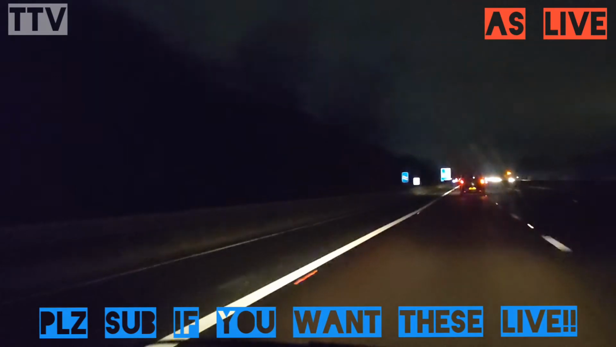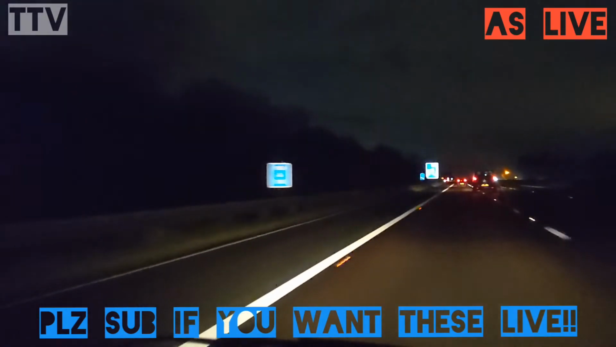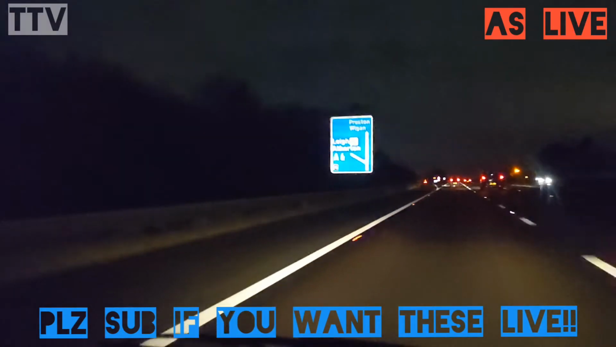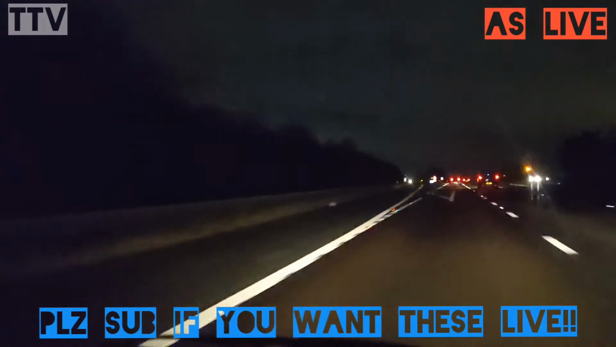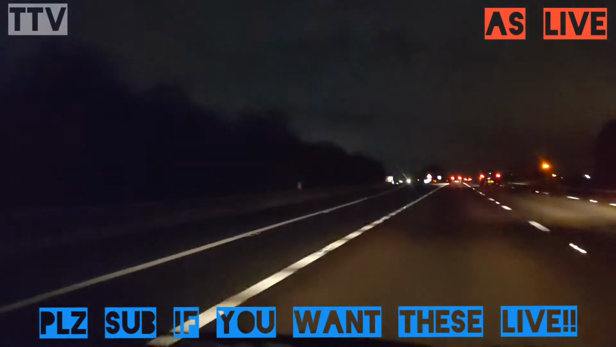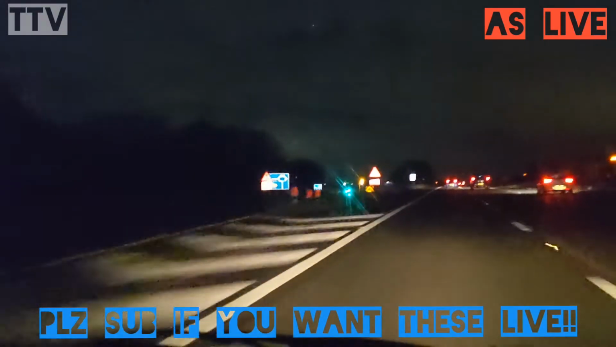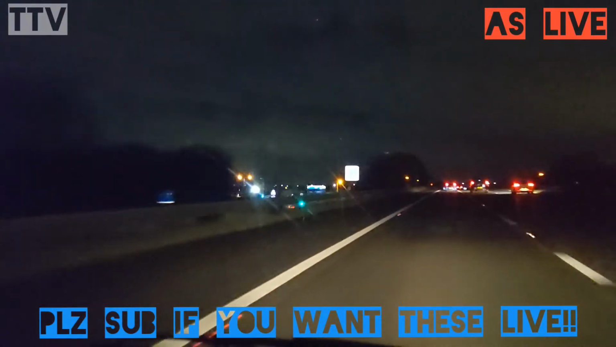Another car coming up behind me, at a great rate of knots, and he's followed by another car as well. I'm still doing 70 thereabouts. It's another Vauxhall. So I've got two cars coming up behind me.